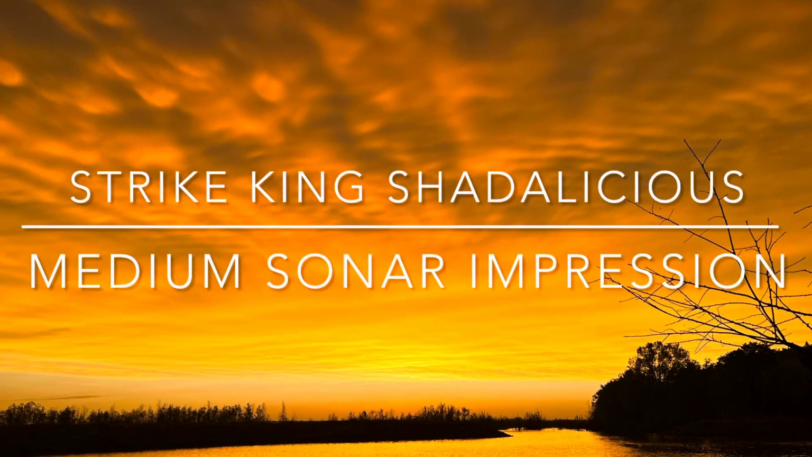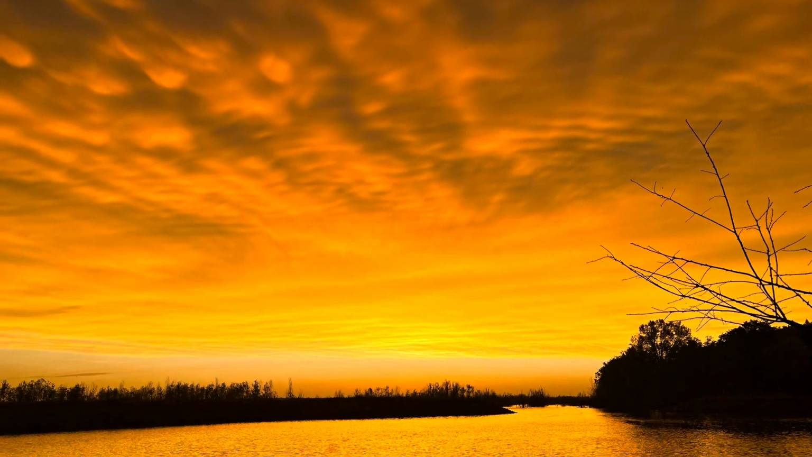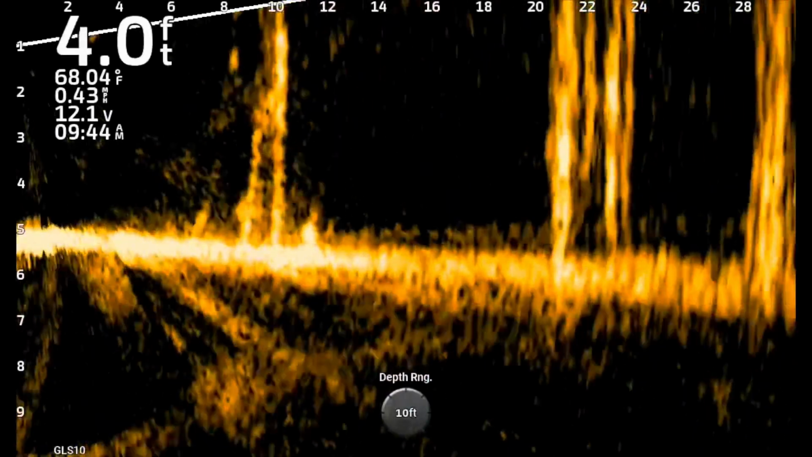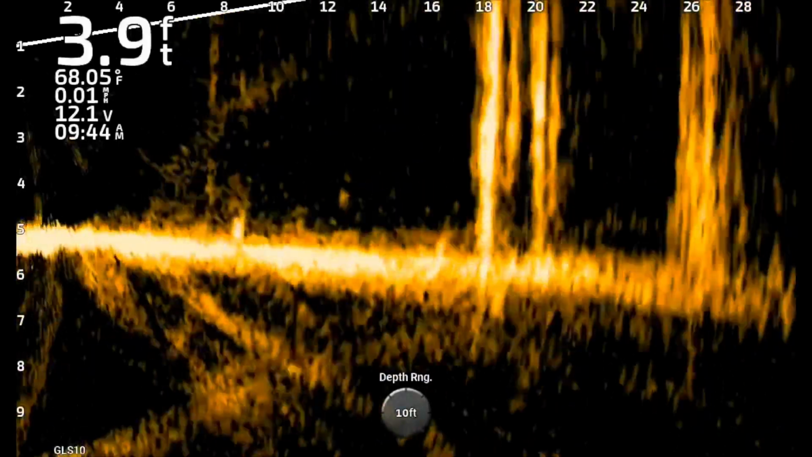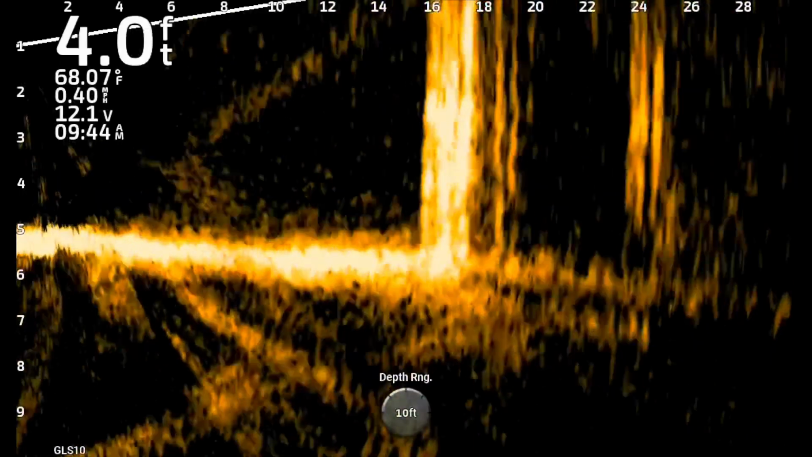Secondly, we're talking about a Shadowlicious. It's a Strike King Shadowlicious. It's a medium-sized crankbait, but it puts off a fairly large return, smaller than an umbrella rig, but more than a Castaic swim bait. Look at it. Nice return right there, coming across the bottom right there. You can see it. On days where they're not quite as active, that's the one to use.